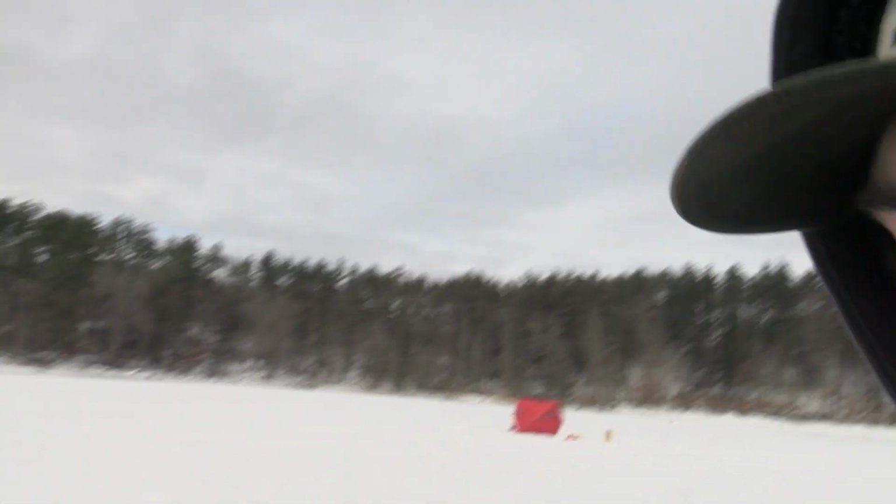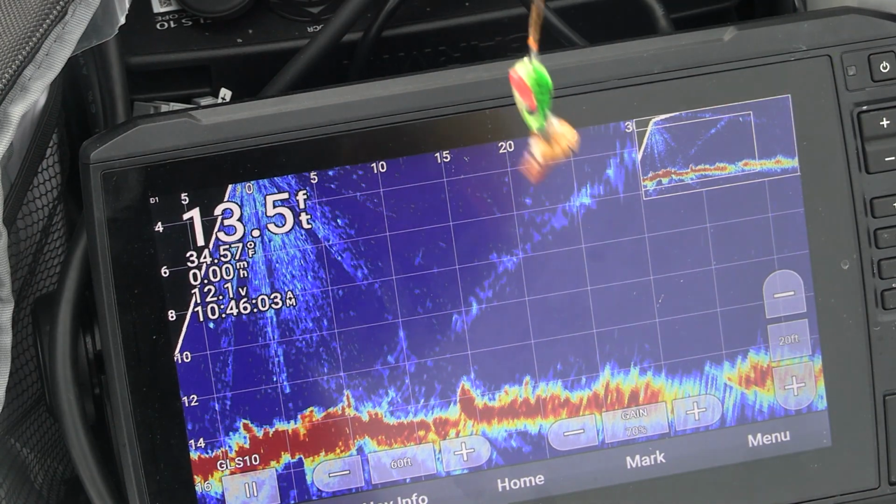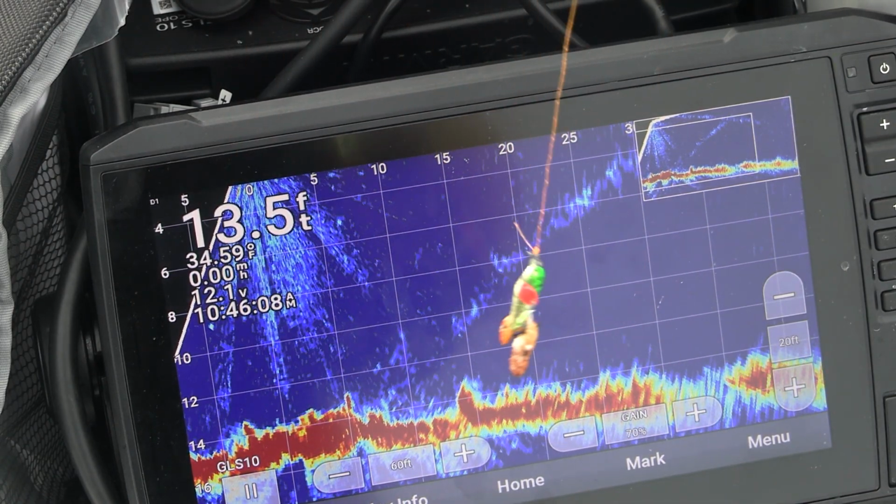I got plenty of holes drilled now, so do you guys want this POV instead? Just to kind of show you what I'm using real quick. Frostbite dinner bell.